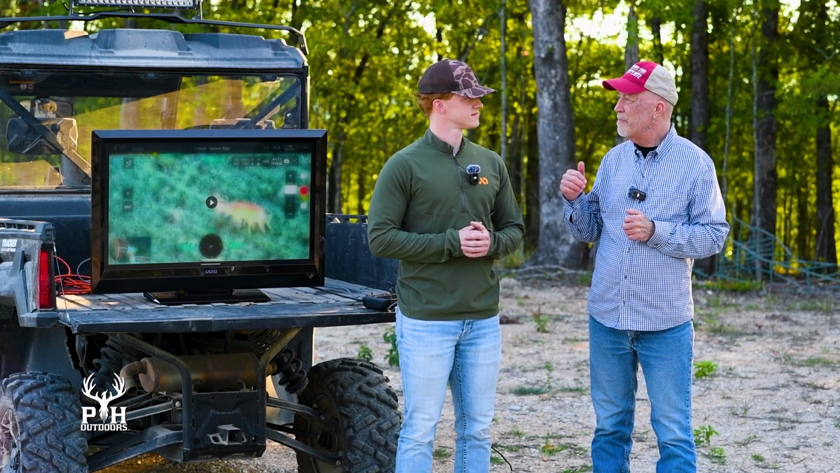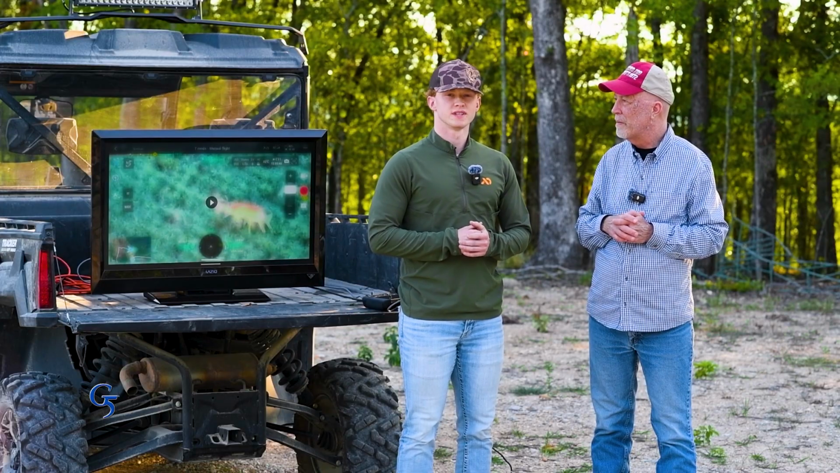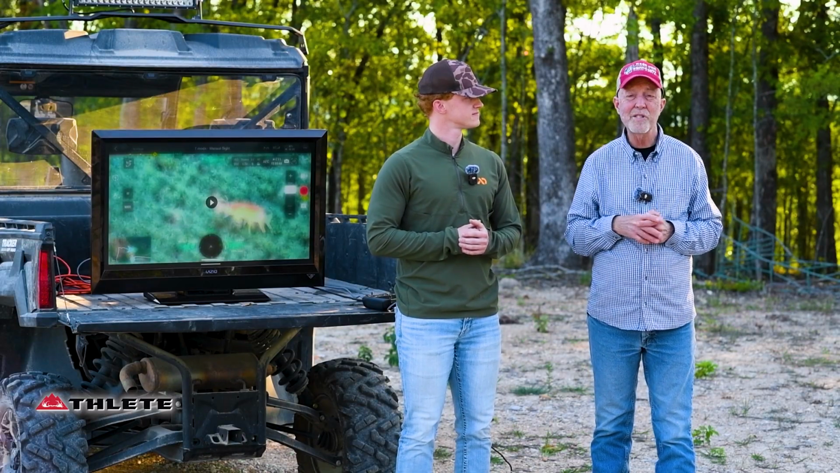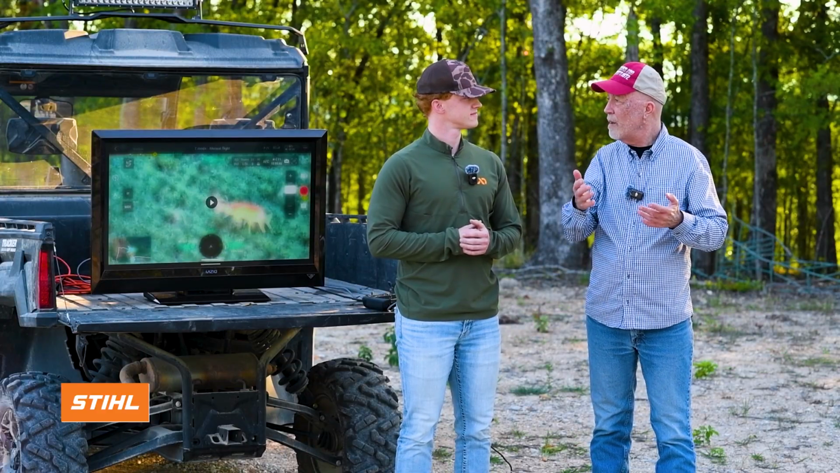You think the deer are gonna be up and walking by the time you get up flying around, or are they still gonna be laying pretty tight? I think they should be, yeah, especially in the more open areas of the timber. We'll be able to see in there and see what's going on. So yeah, I'm excited to see a couple things. Where are the deer? Are they up and moving or not?